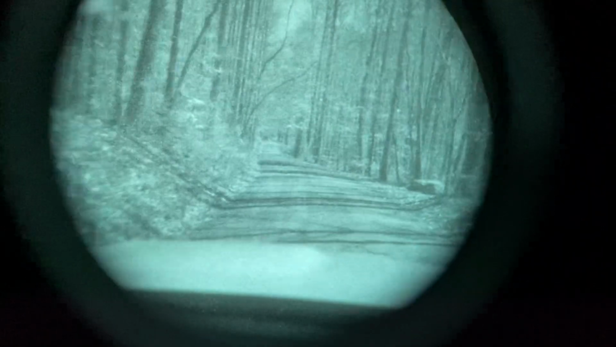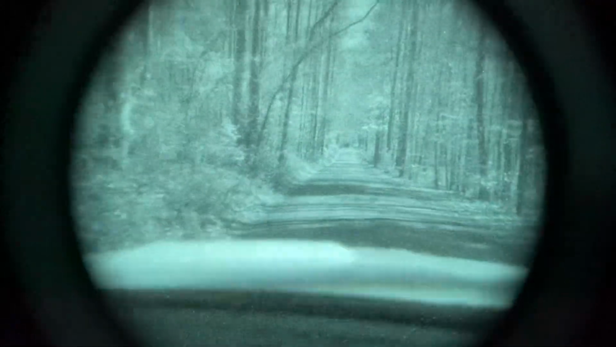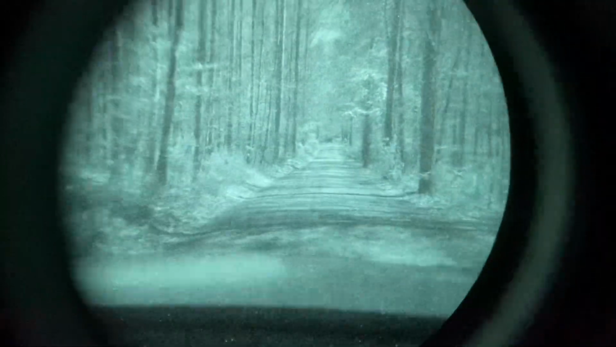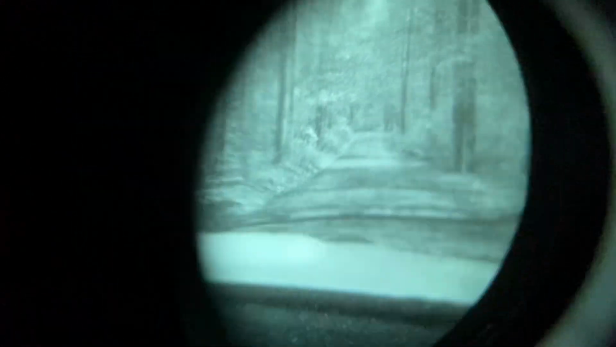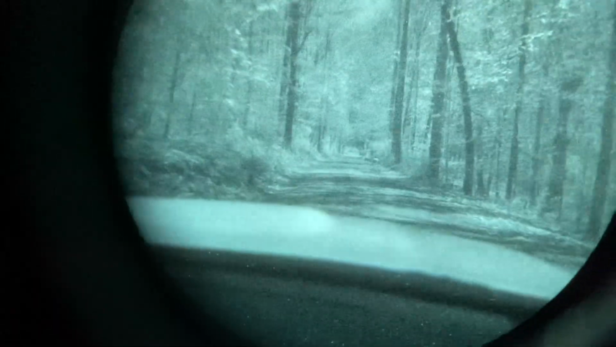All right, guys, so this is what it looks like going down the road. Now, you got to remember, he's got stereoscopic viewing. And I'm going to pull these nods down, and here we go. Now, it is that black. You can see nothing. Here's the dash with the sticky tape on it. Let's go ahead and let you guys see that again. And there it is. Look at that.